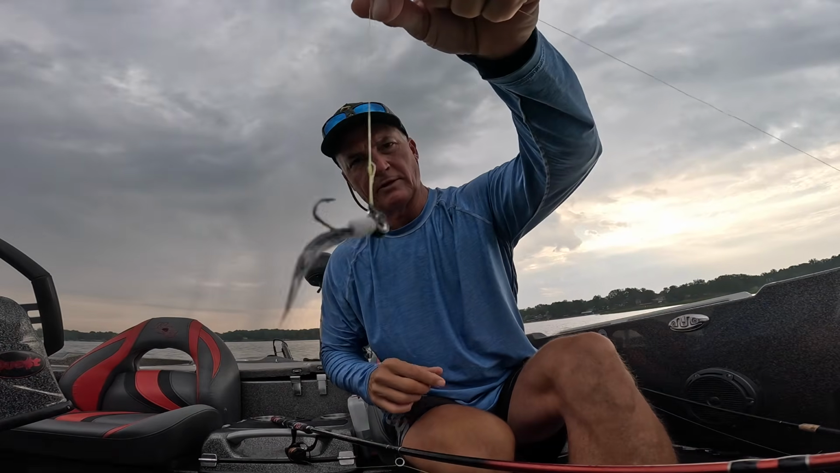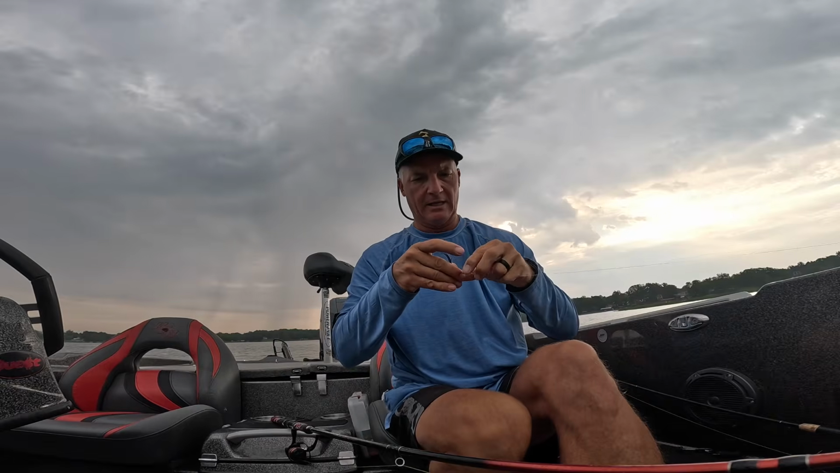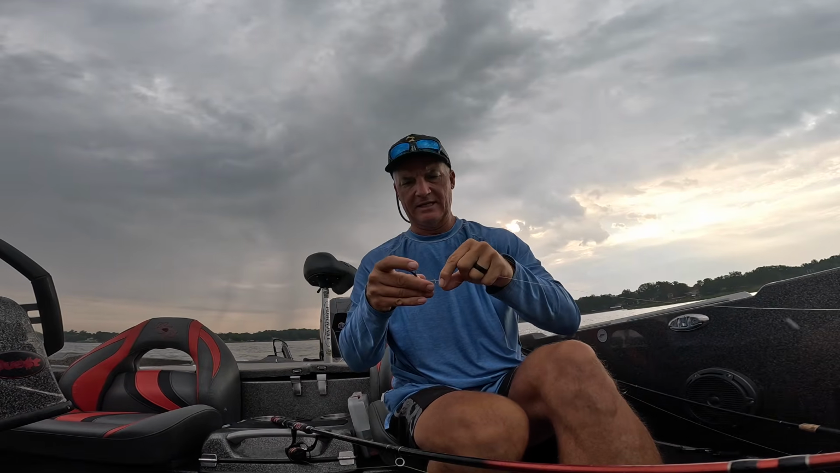This is what we're going to be fishing with right here. I think that's a pretty good looking jig. I get rid of that extra little tag there, but outside of that, it looks pretty darn good.